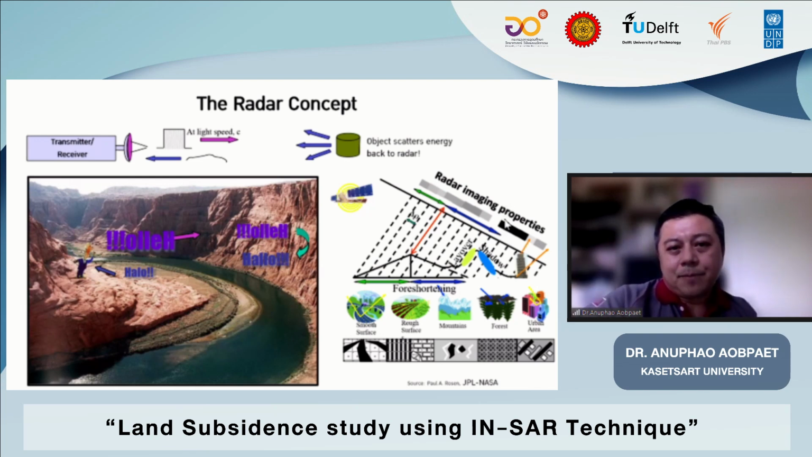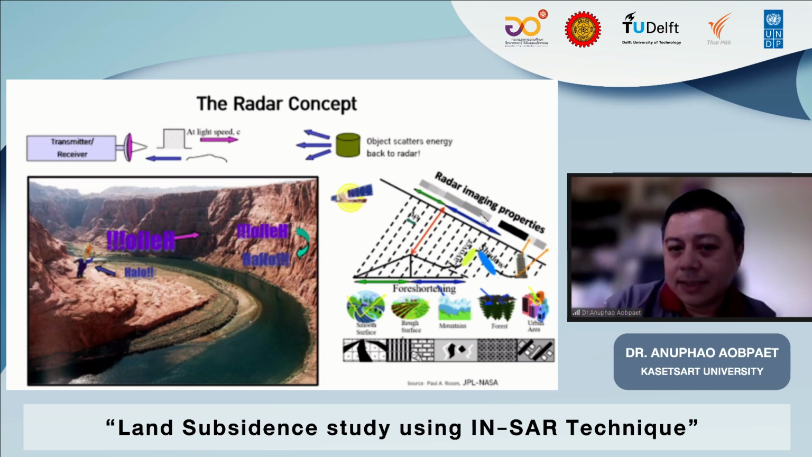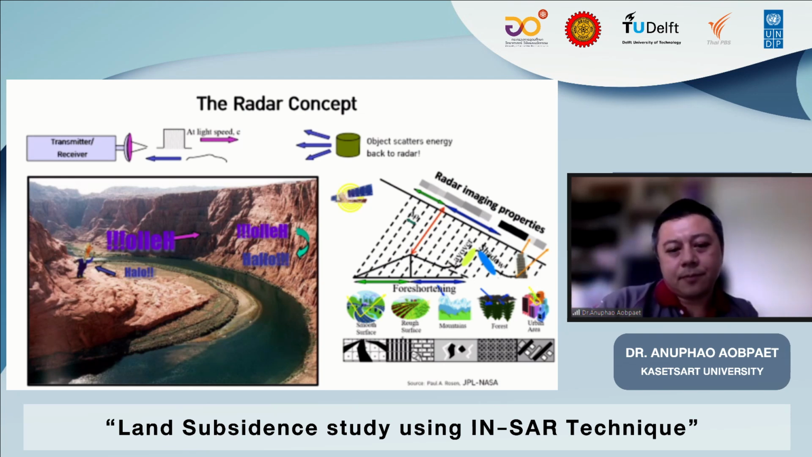You can easily see a very simple application like flooding, because when the radar signal hits an area that has water, the signal cannot return to the satellite, and it becomes what we call a dark color in the SAR image.